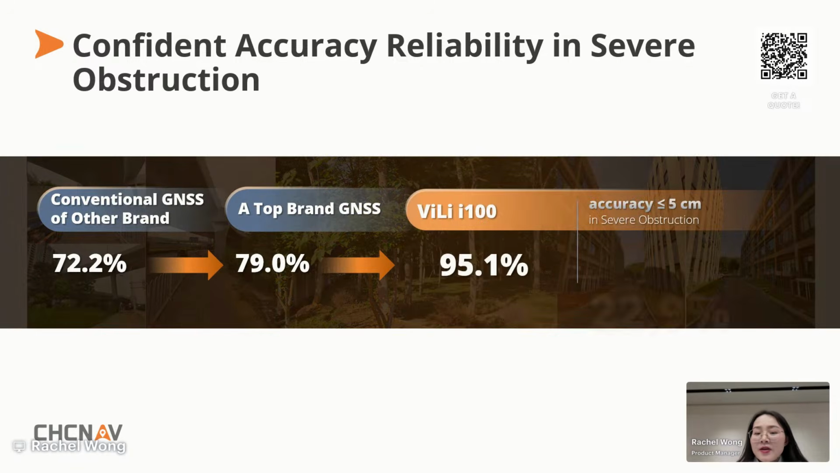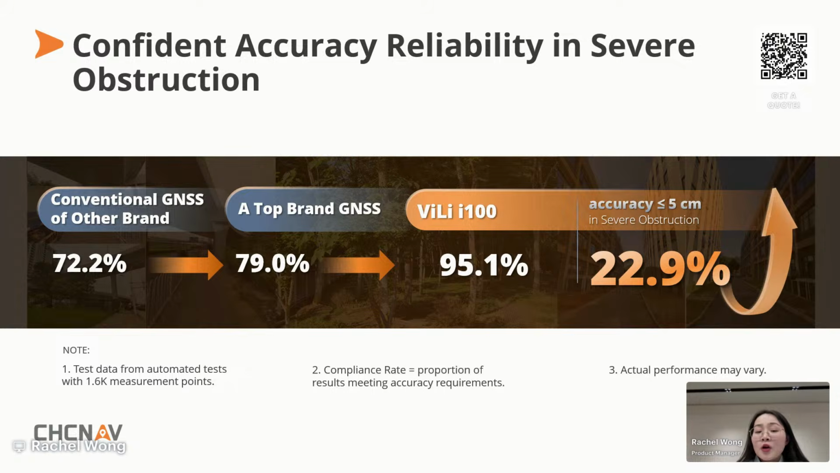We compared ViLi i100 with a top global GNSS brand known for its high precision and reliability, and another latest conventional GNSS receiver from another brand. And in our internal lab, we conducted over 1,600 multipath scenario tests across neighborhoods, forests, and high-rise environments.